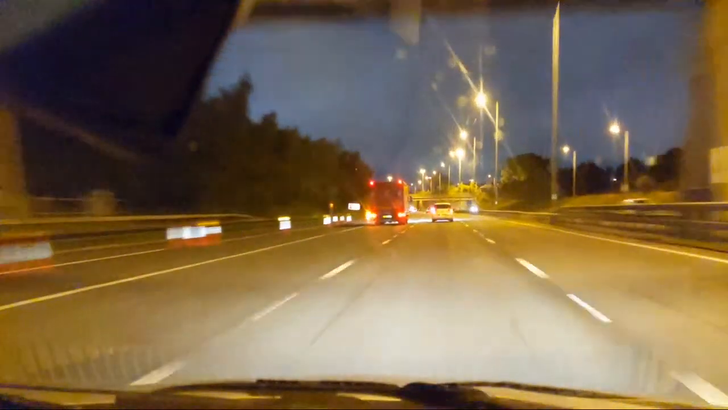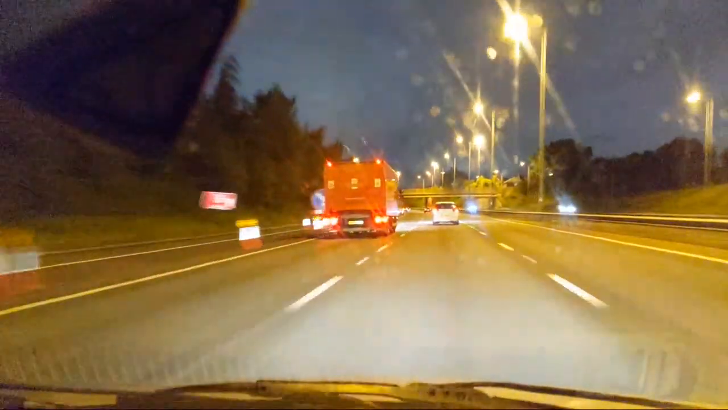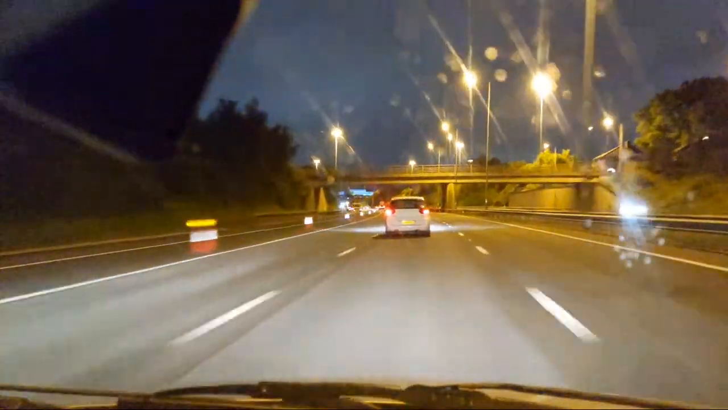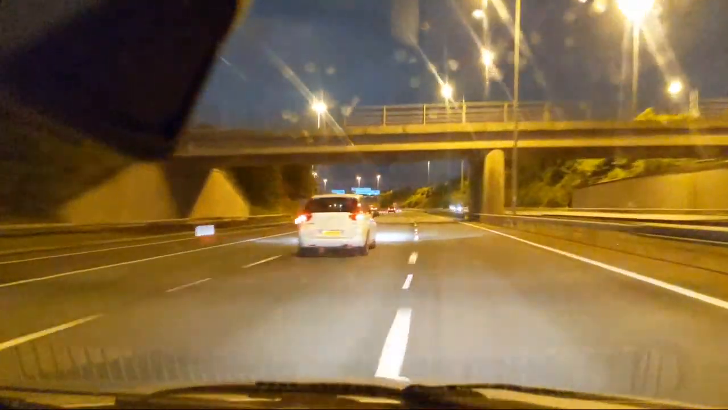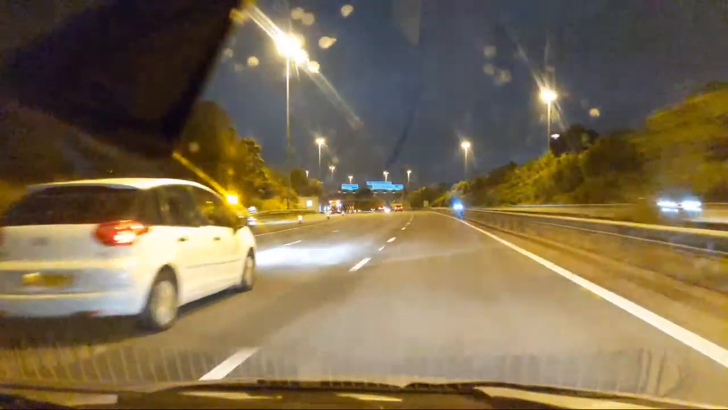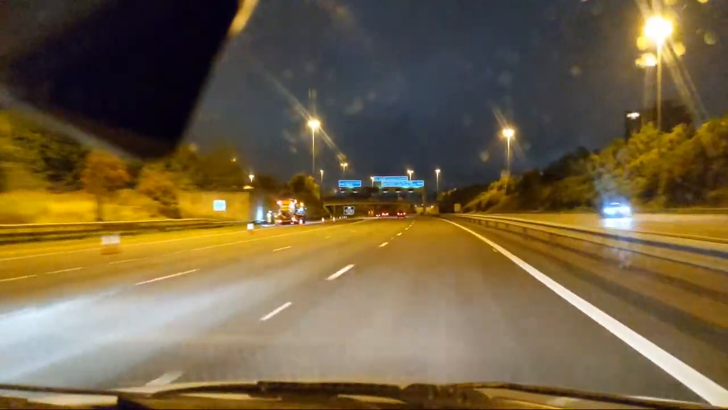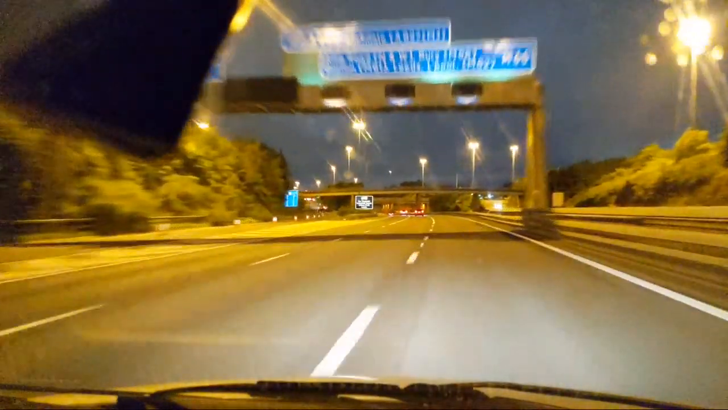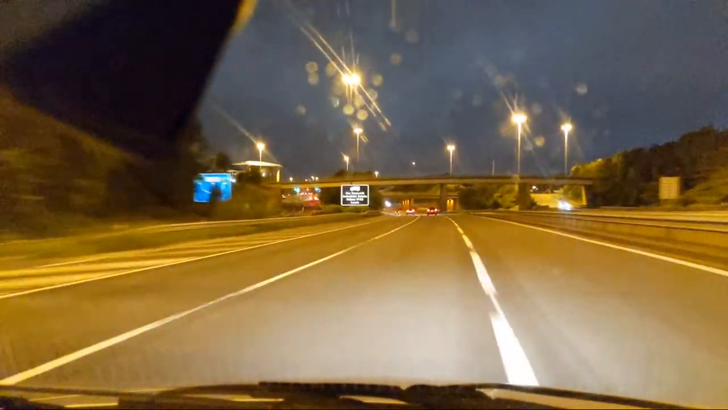And then it goes into the left lane again, being a slip road. You can get off there if you want to. So there's 70.